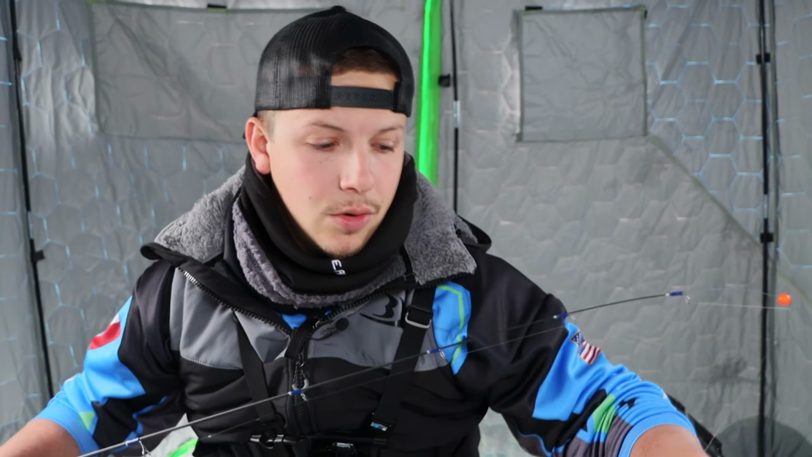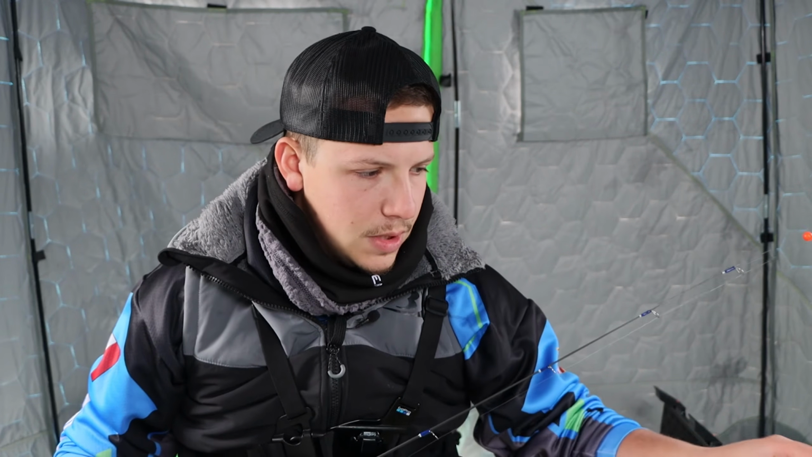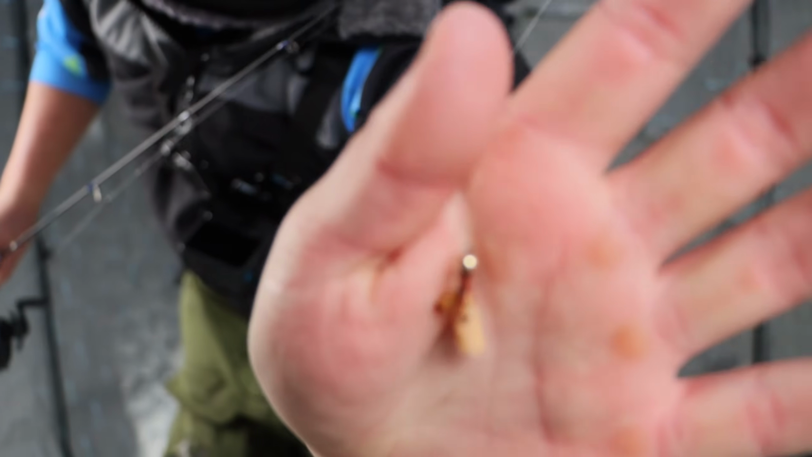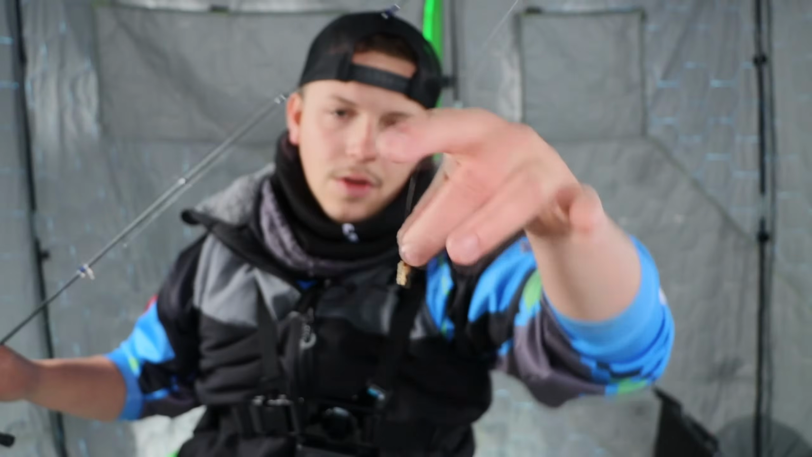Not cool, bro. Quick little tip for all of you guys who panfish or want to get into more bluegill fishing, more crappie fishing. Number one rule of pan fishing: always make sure you are capitalizing on your opportunities. You see how it's hanging directly vertical? You always want to make sure your jig is horizontal rather than vertical like that.